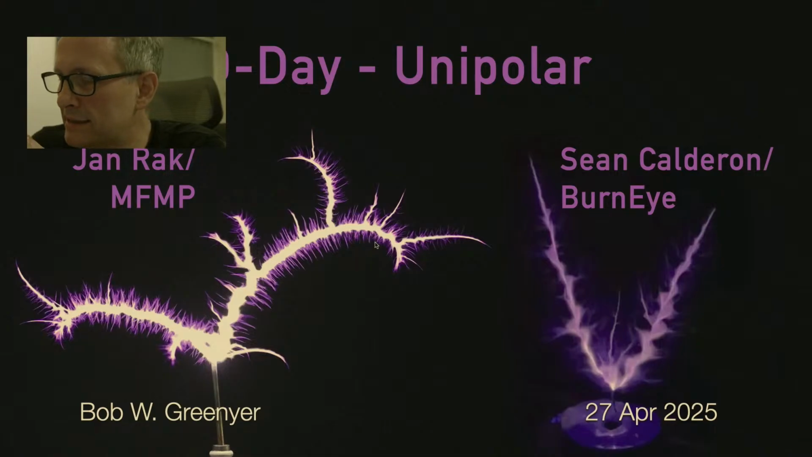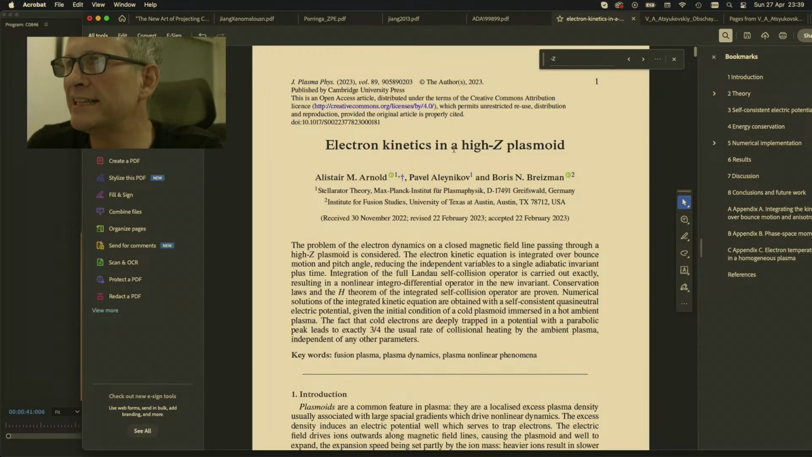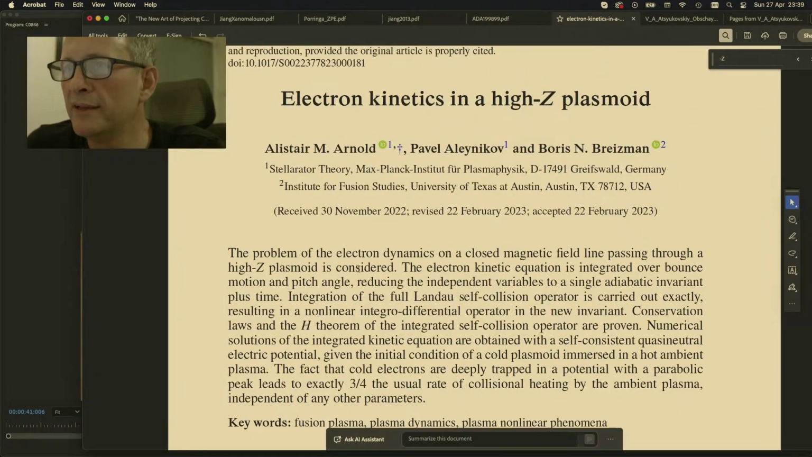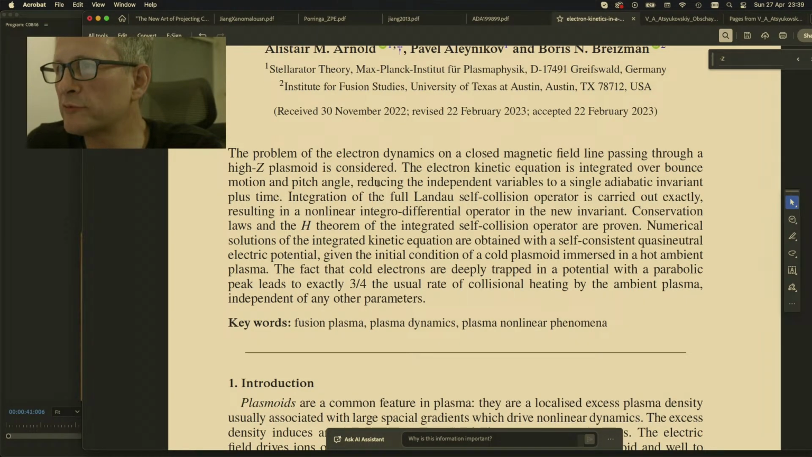So I don't know, it's not a perfect idea, but this is something that I'm asking people to consider, that there might be an influence on the charge. And to that end, I found a scientific paper that argues something along these lines, and it's called Electron Kinetics in High Z Plasmoid. And it's saying here, the problem of the electron dynamics on a closed magnetic field line passing through high Z plasmoid is considered. The electron kinetic equation is integrated over bounce motion and pitch angle, reducing the independent variables.